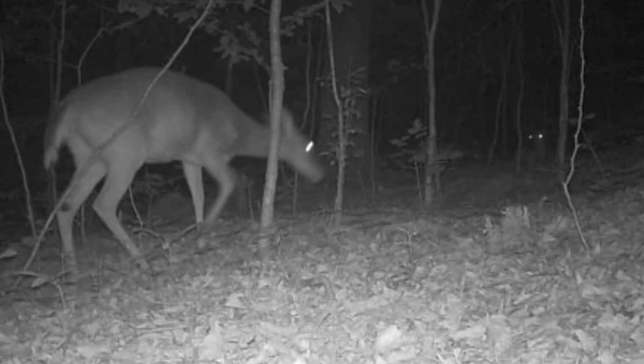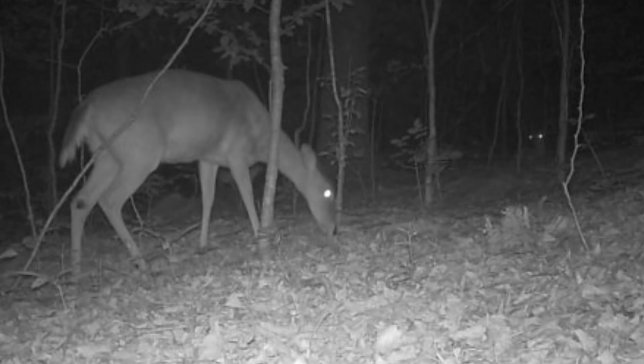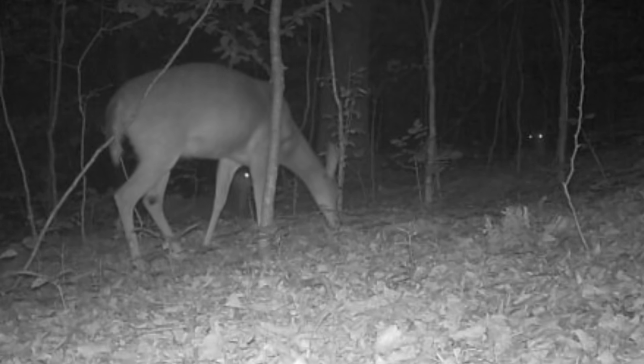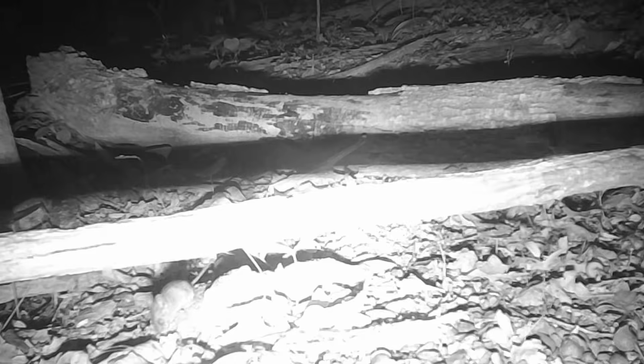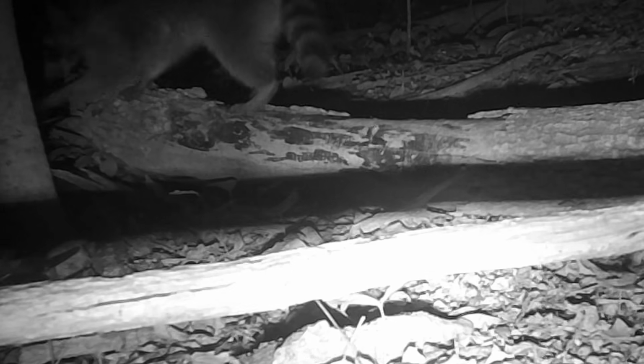And there's old Billy Bob the bobcat. He's around here too. He's real elusive though. But the deer, they browse and nap in the day and the night. It don't matter. And down at the acorns, a little field mouse working down here. And a coon prowling around, see what he can get into.